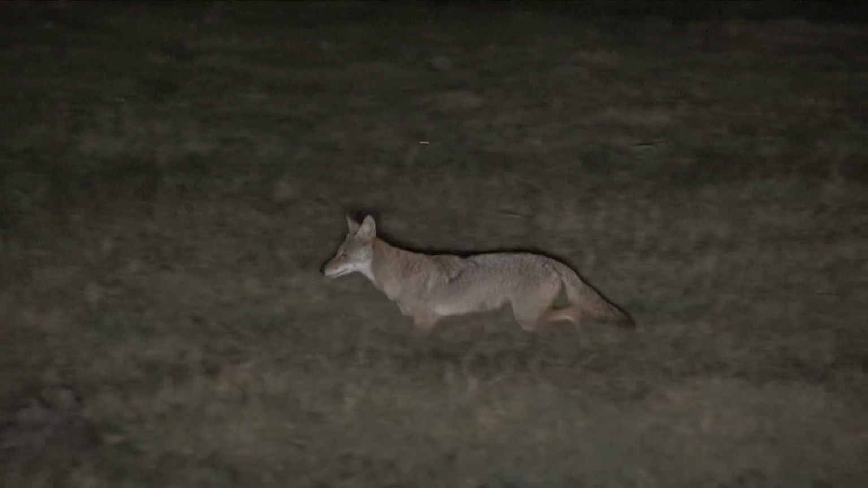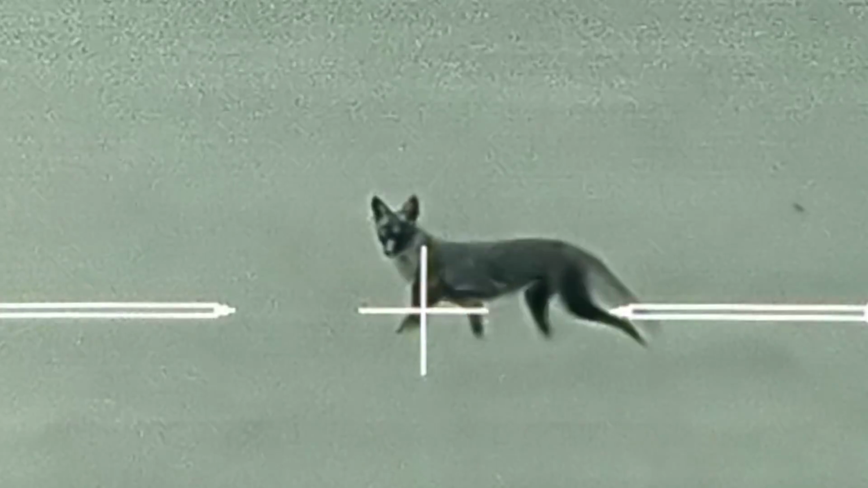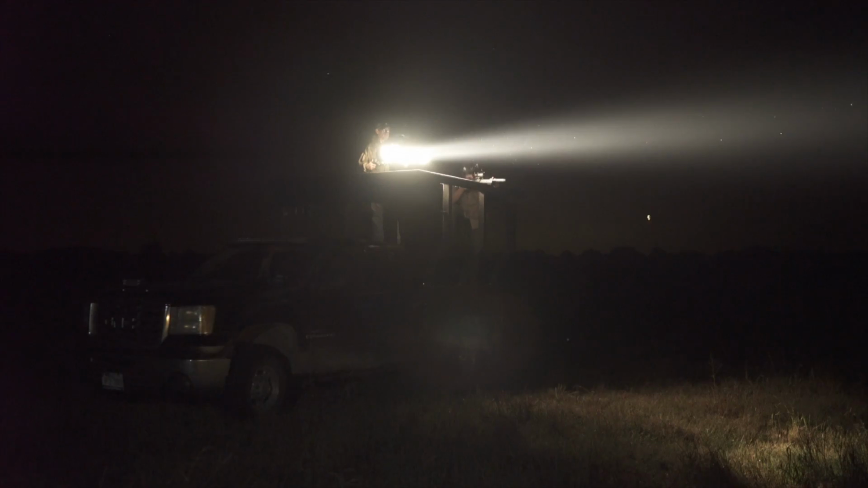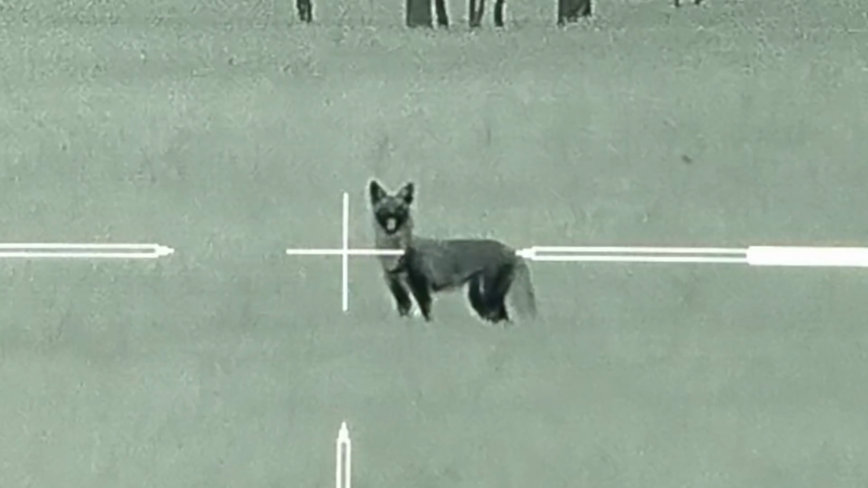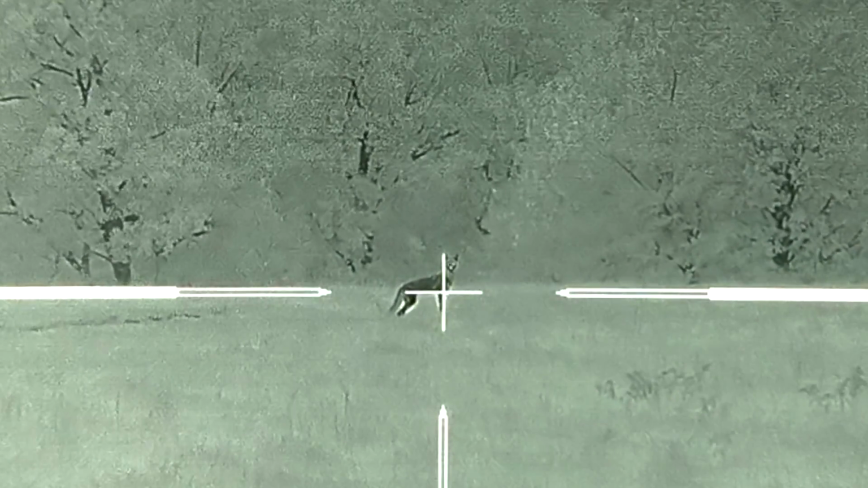Thermal does not see light. It sees heat. In other words, no matter how much light we put or don't put on an animal, thermal still looks exactly the same. We just never realized it until now.